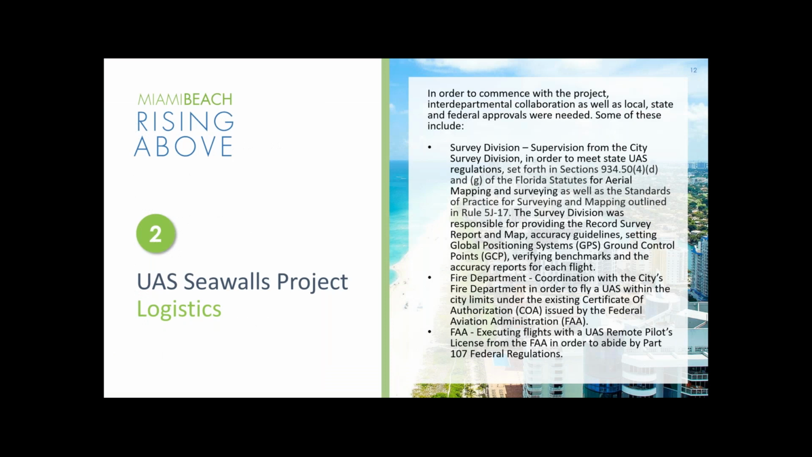So moving into the logistics, it took a lot of collaboration for all of this to come together. Besides the GIS department and engineering, public works in general, we had to collaborate with the survey division, Brian's group, in order to meet the regulations for aerial mapping and surveying. Of course, for the accuracy guidelines, the GPS ground control points needed to be set before each flight, verifying the benchmarks and the accuracy of each flight.